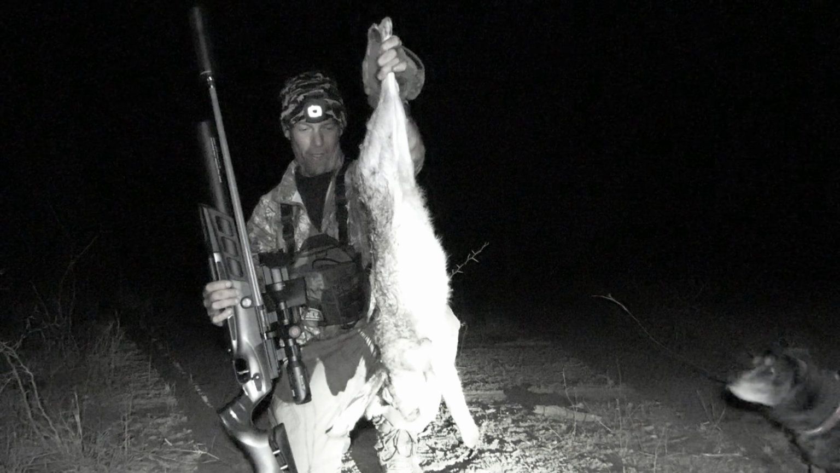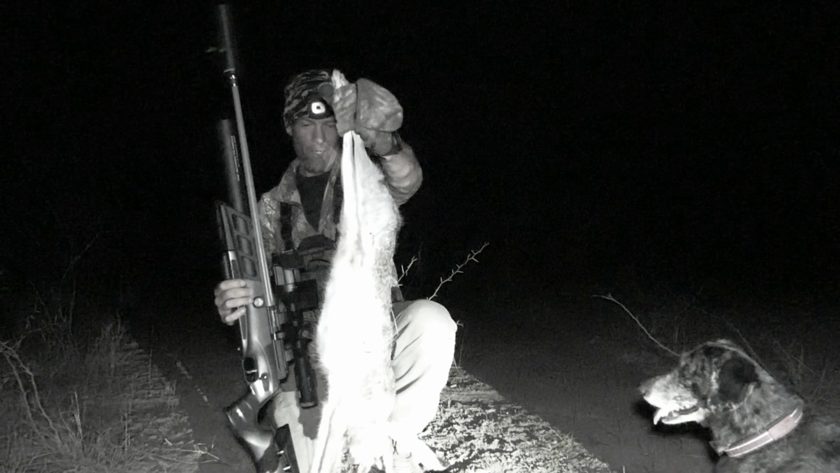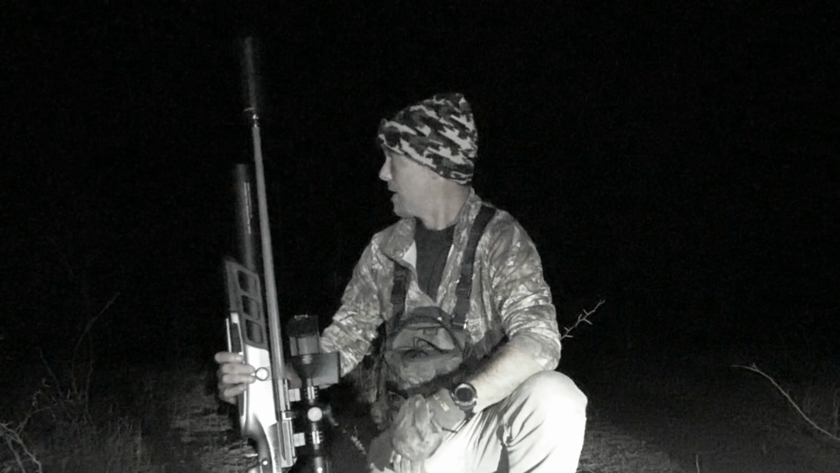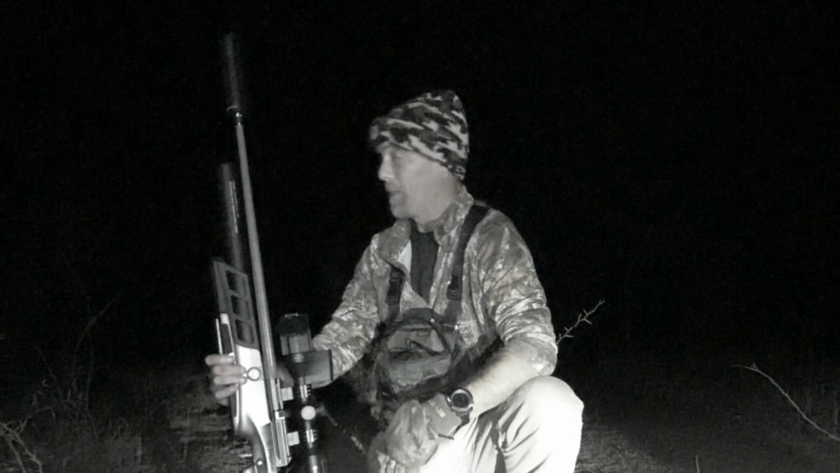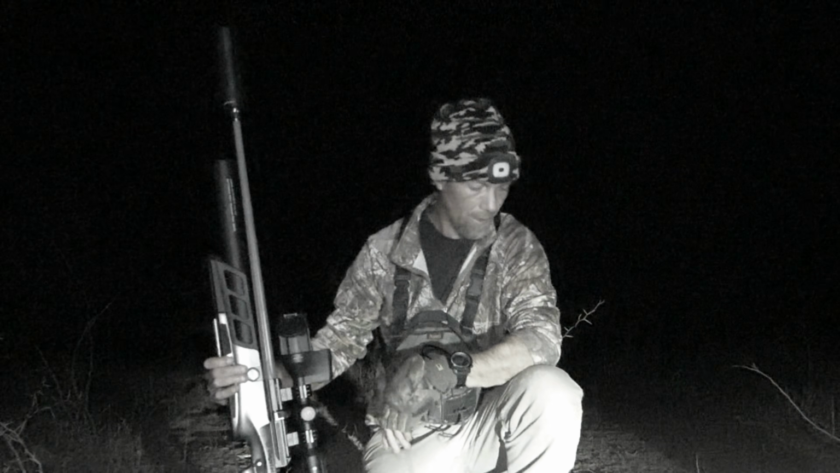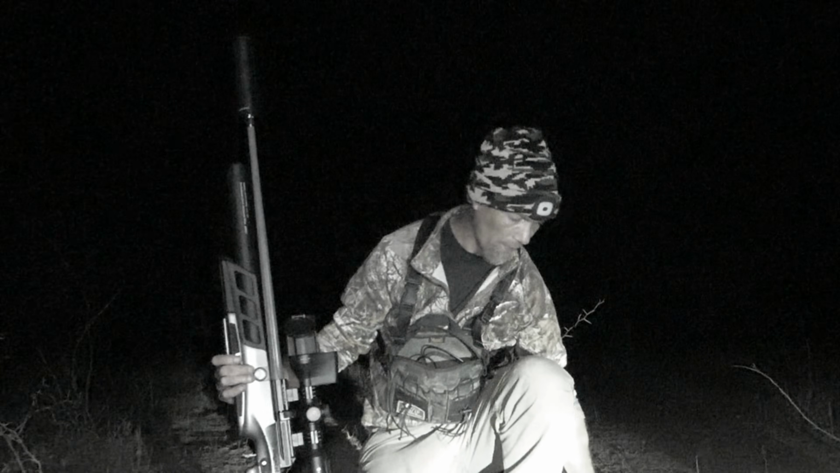Look at the size of this thing. It's darn near 3/4 of the size of this gun. There were a few of them out here in this field, and I stood out here with the tripod and was able to spot a couple of them in the thick bushes over here. And man, they are big. This is a pretty good size one.